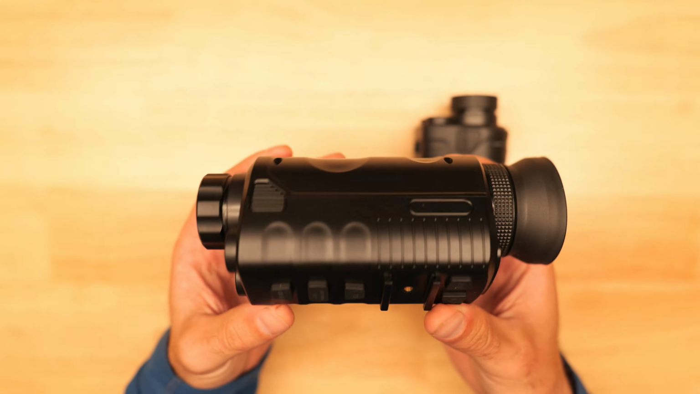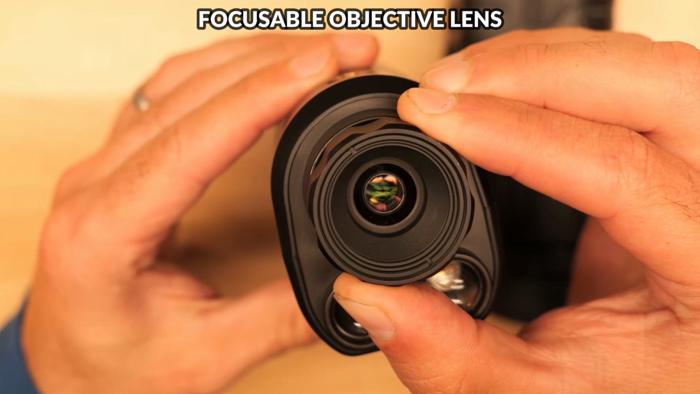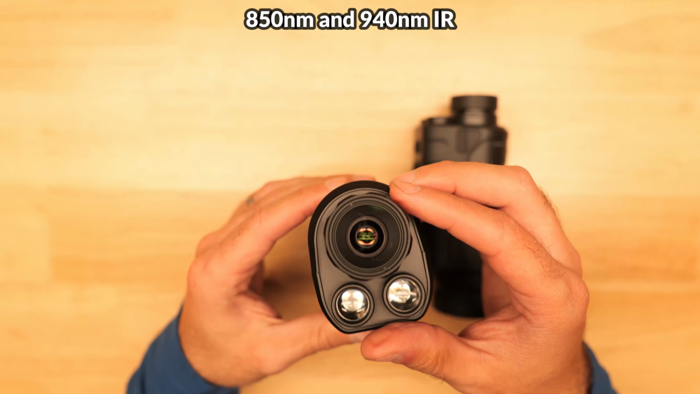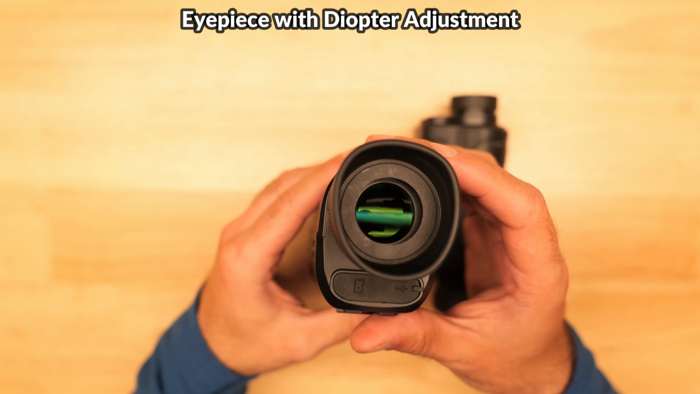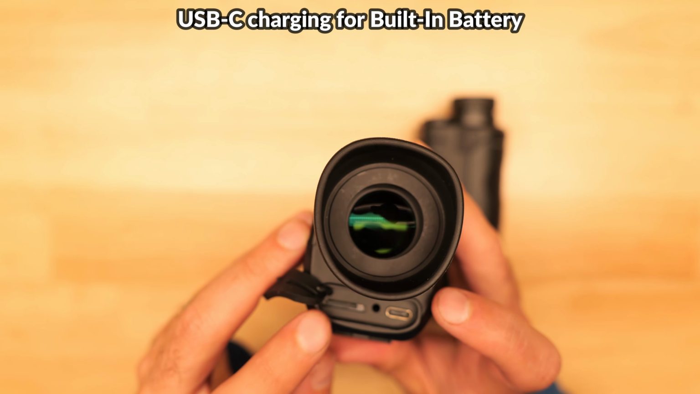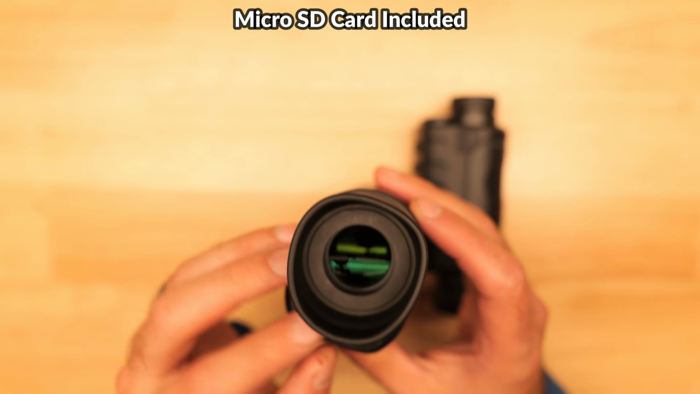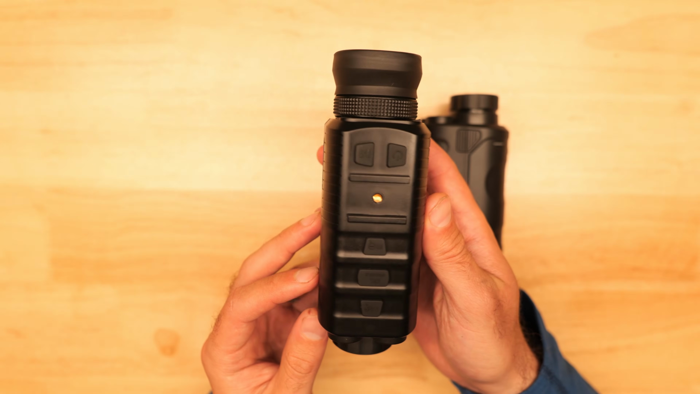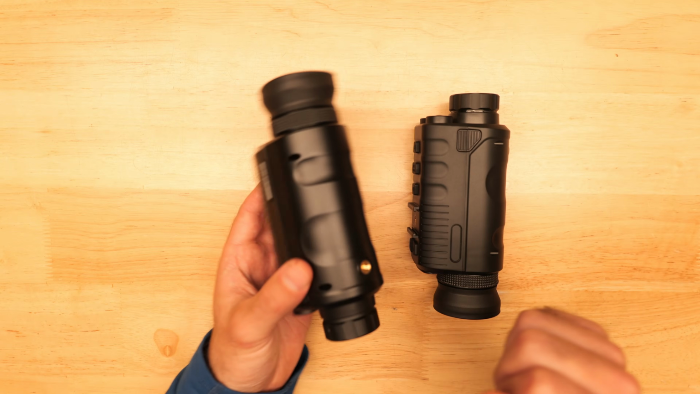The monocular itself is relatively large for a helmet mountable binocular, but it's pretty lightweight. On the front you've got the focusable objective lens and IR illumination, and on the other side you've got the eyepiece with the adjustable diopter. Up here we've got this port cover which protects the USB-C charging input, which you can use to charge the built-in battery, and the micro SD card slot that you use for video recording. On top of the device we've got the basic controls and a spot for the mount, and on the bottom there's a tripod adapter.